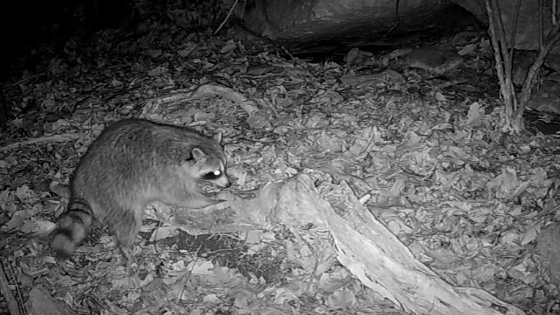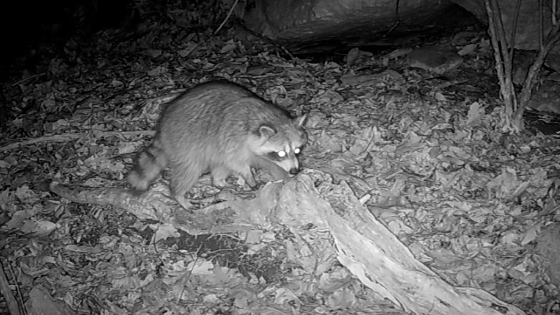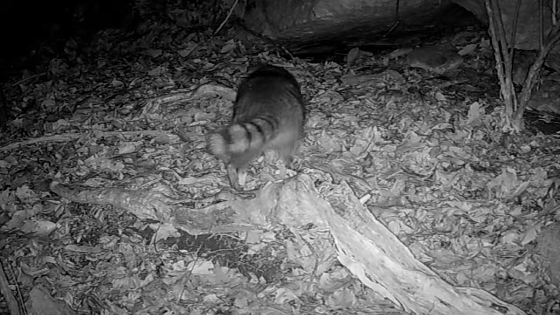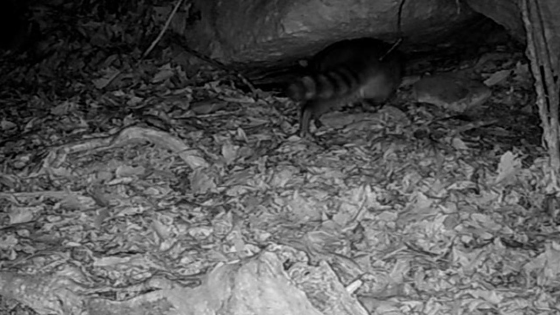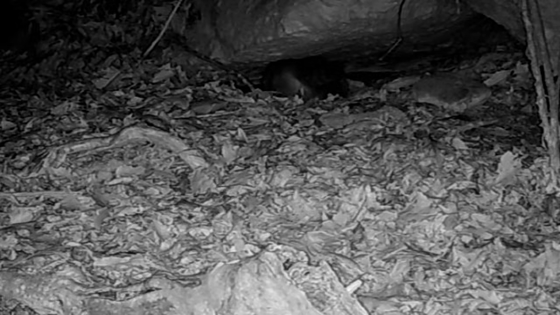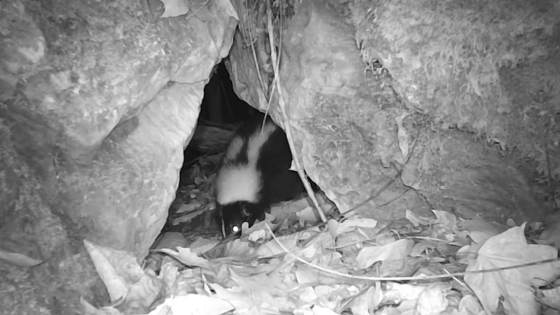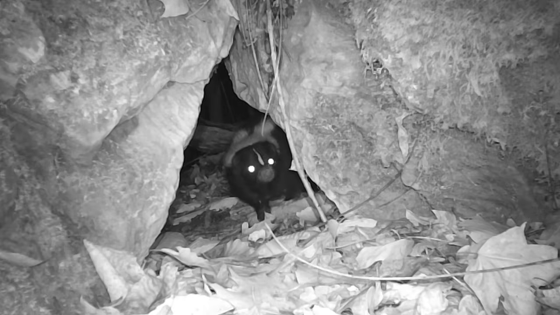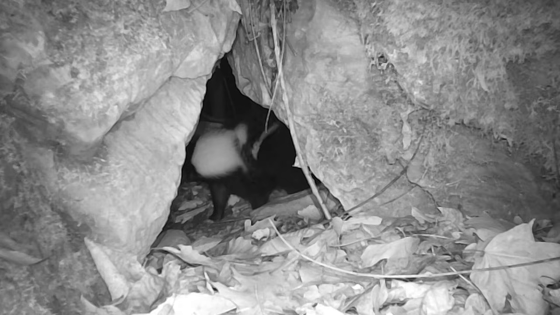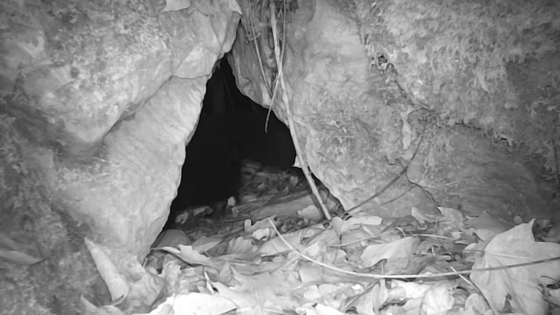And up at the rock, there's a little coon up on the perch. And here's what surprises me. On a cold night, he's going up under that rock. What room you going in? And behind, there's a skunk that the front camera didn't film. There's all kinds of animals here. These cameras don't pick up half of what's really here. They don't trip them off.